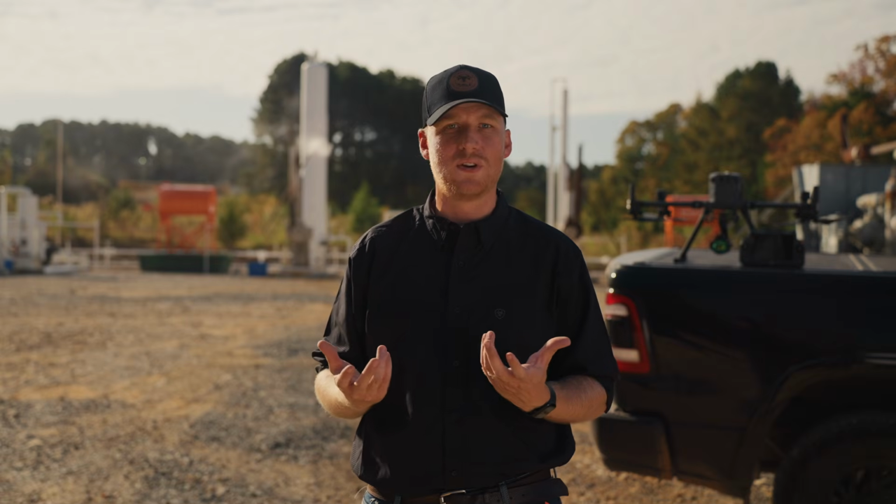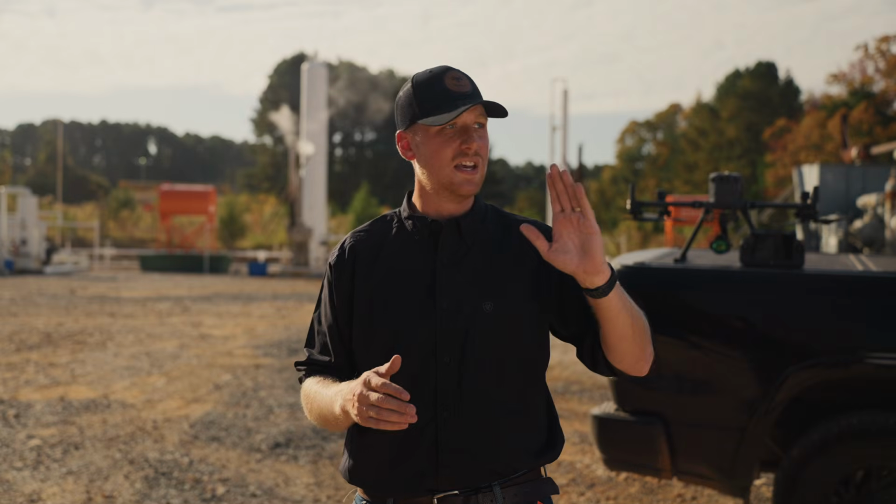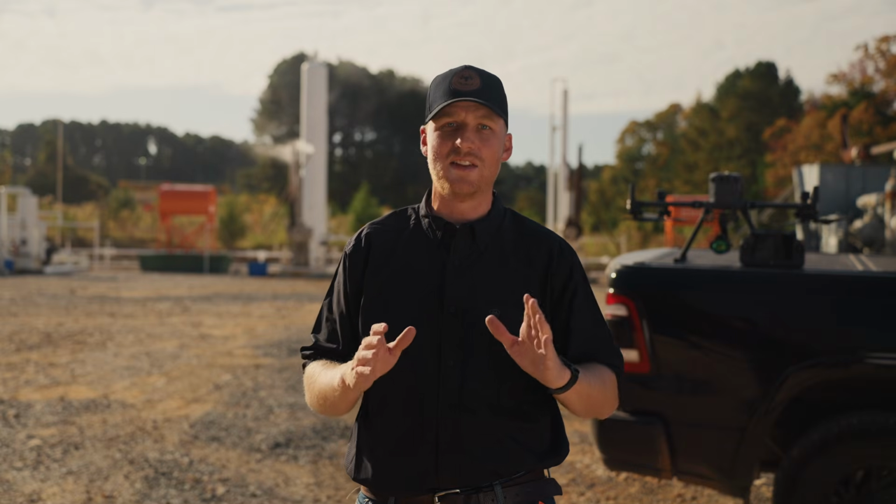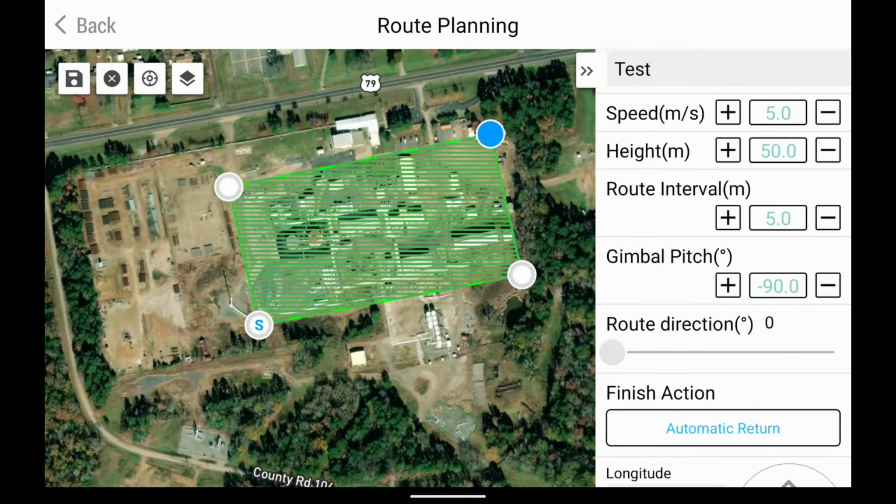Then from there, we're going to switch to the DJI Pilot 2 app. I like to fly at an altitude of 215 feet, but you can go up to 300 feet and still get reliable data. From there, we're going to fly the facility and look for any leaks. And then we're going to take it along pipeline. Buffco in this area alone, as I've mentioned before, has over 100 miles. So with this, I can stay in this position, maintain visual line of sight, and cover several miles of pipeline and look for any leaks along the way.